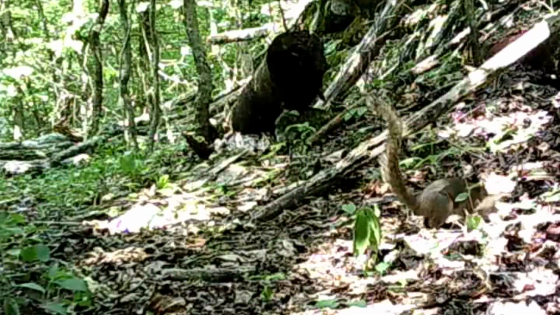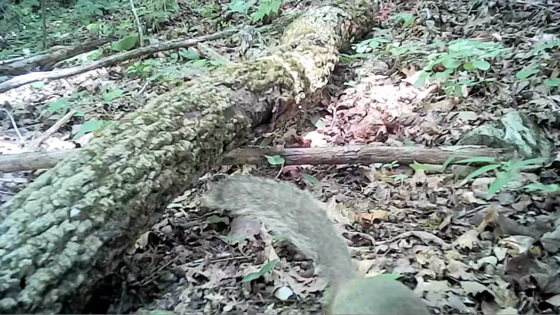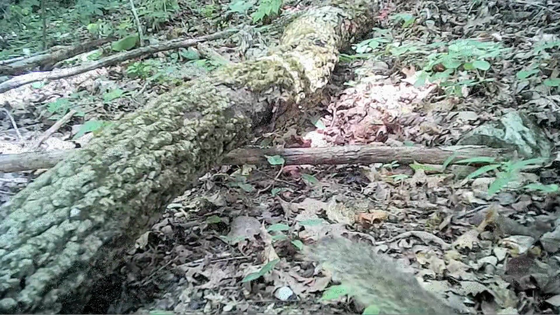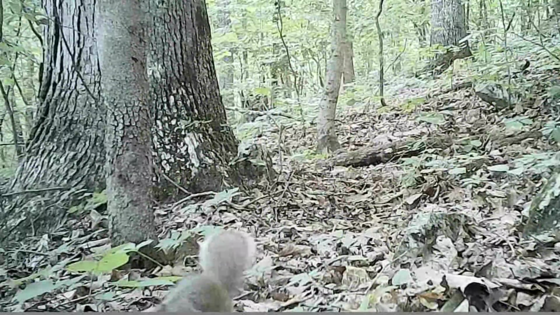Now look at the tail on that squirrel. Ain't that a long one? But they've got to forage for buds and sprouts. Well, that's just what stepped in front of the cameras.